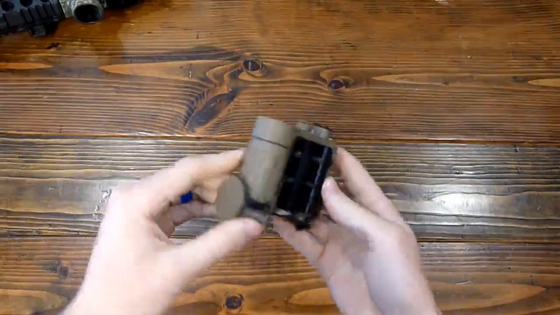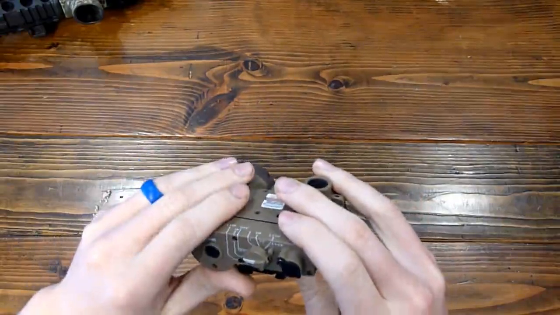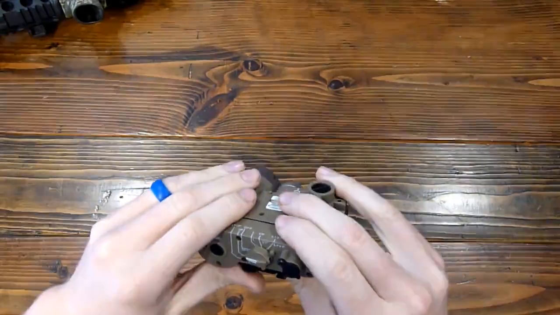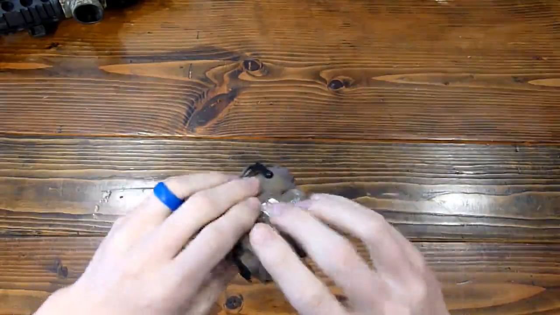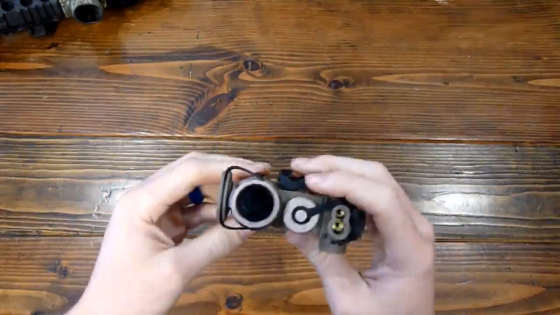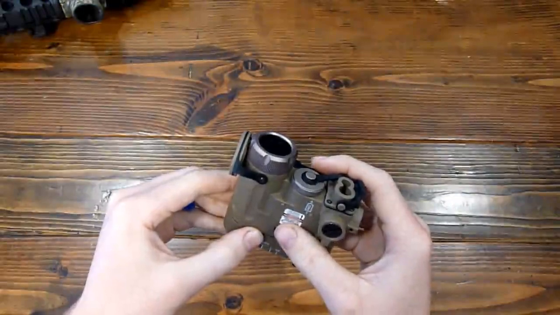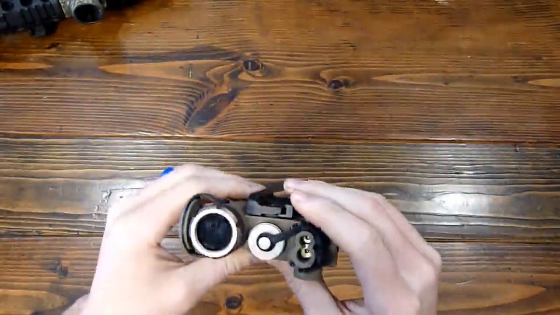So there's my overall impression. I'd say that if you're wanting to make a clone rifle, airsoft gun, something like that, and you just want something to sit on there as a placeholder to look cool, yeah, this thing definitely looks cool. But if you want it to actually function in any capacity, then you're probably going to have to find something else.